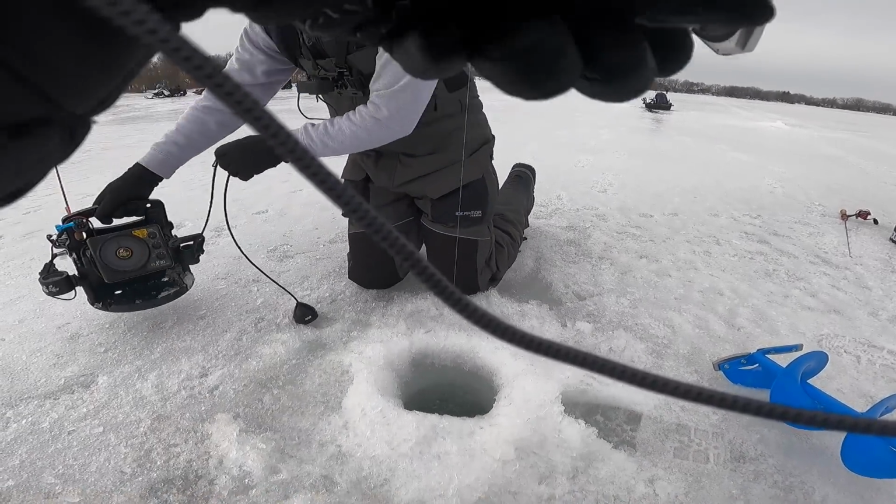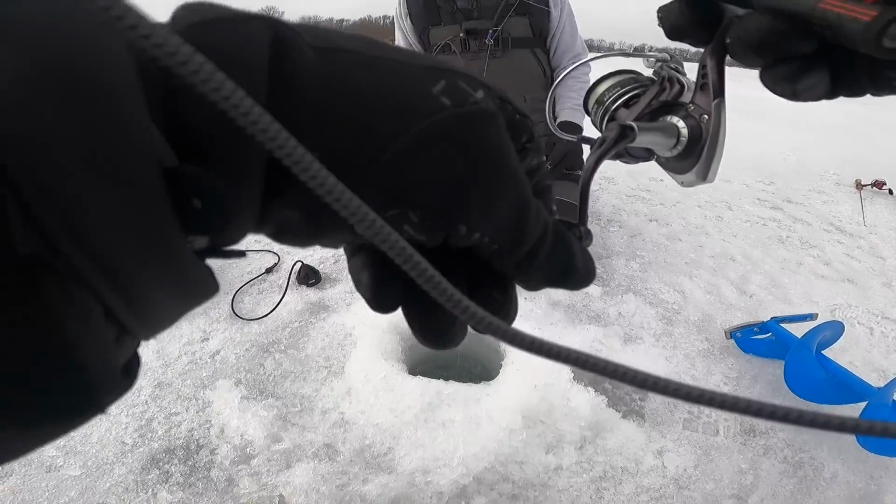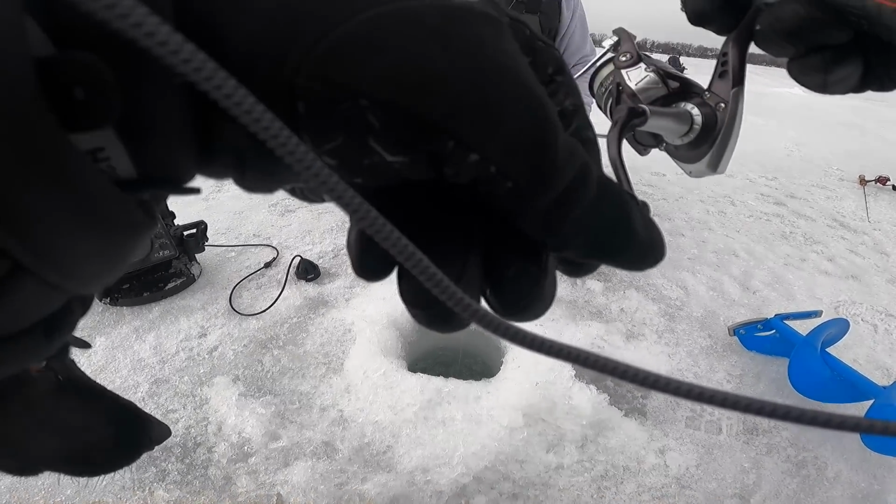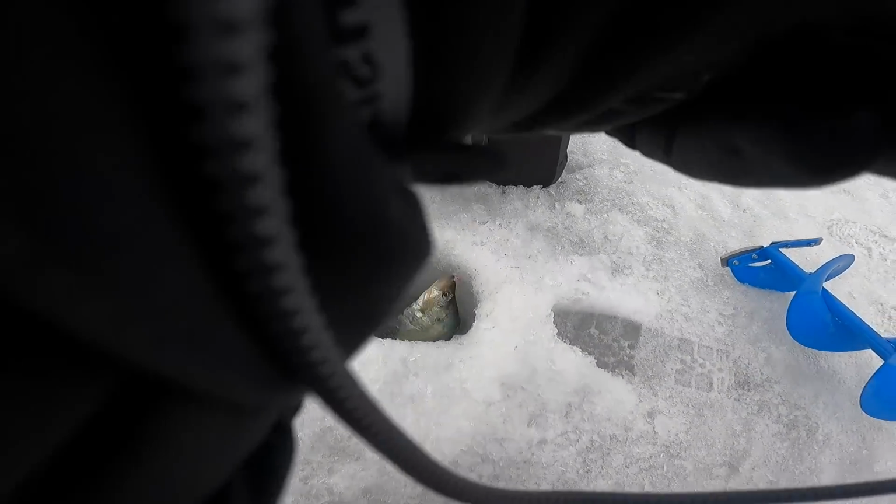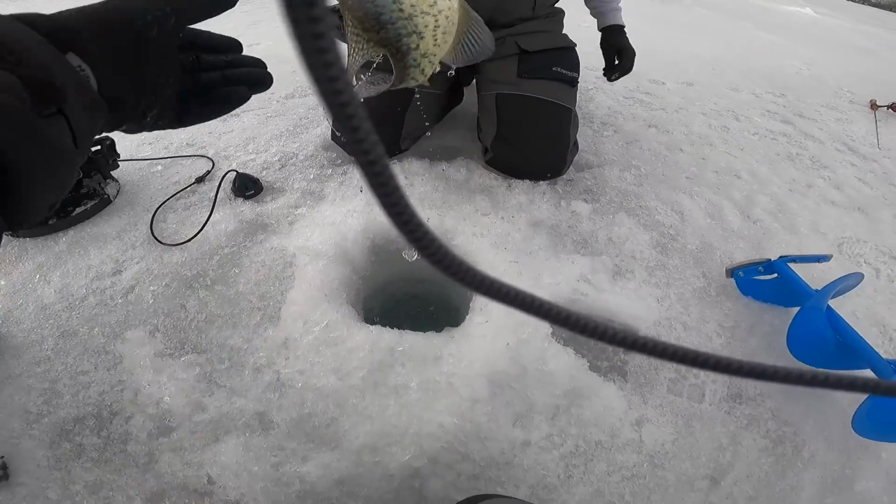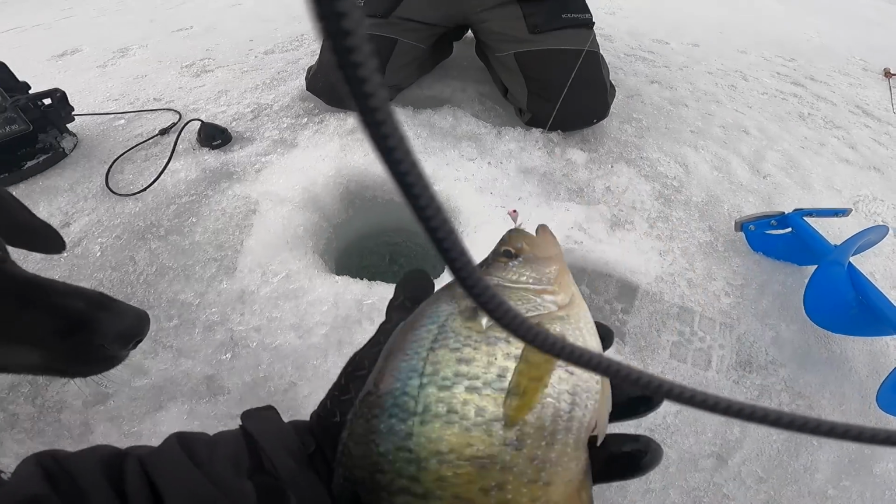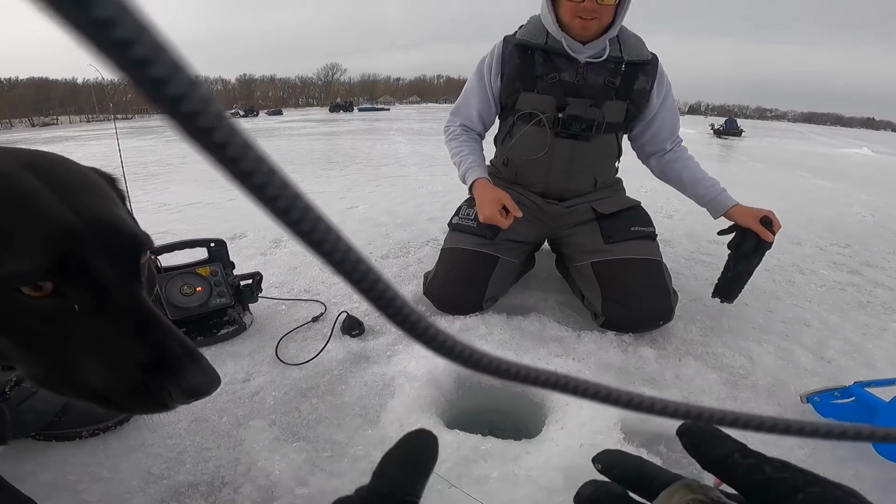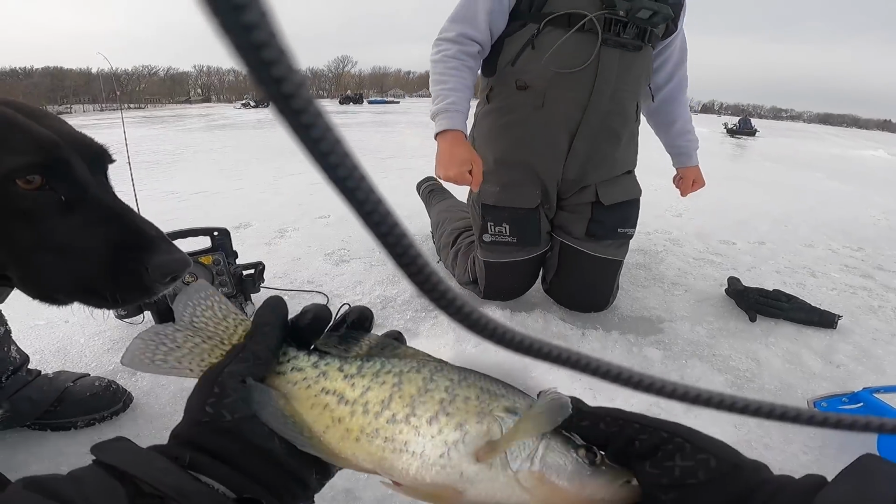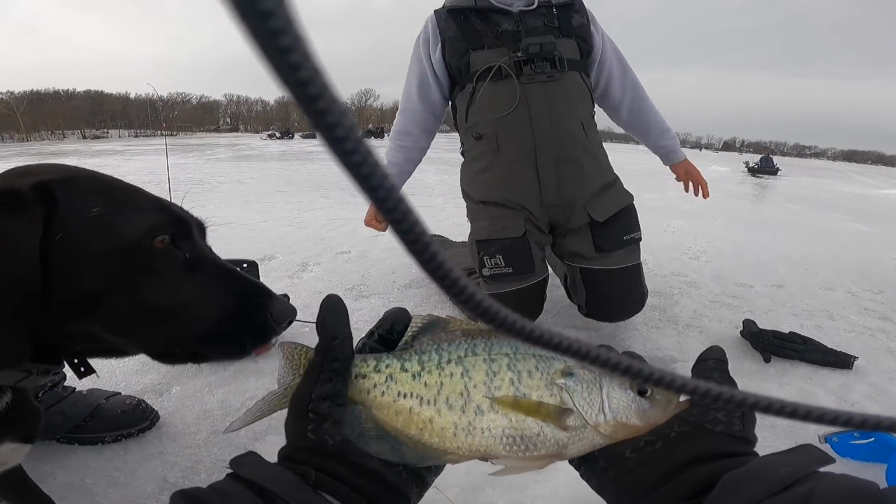Yep, it's better. Here we go. That was awesome. That's going to be some good footage. That's our friends. This one came up. Dude, this one was coming up, and another one was rocketing over there. That's a beautiful white. There we go, we did it. There's a nice white crappie right there.